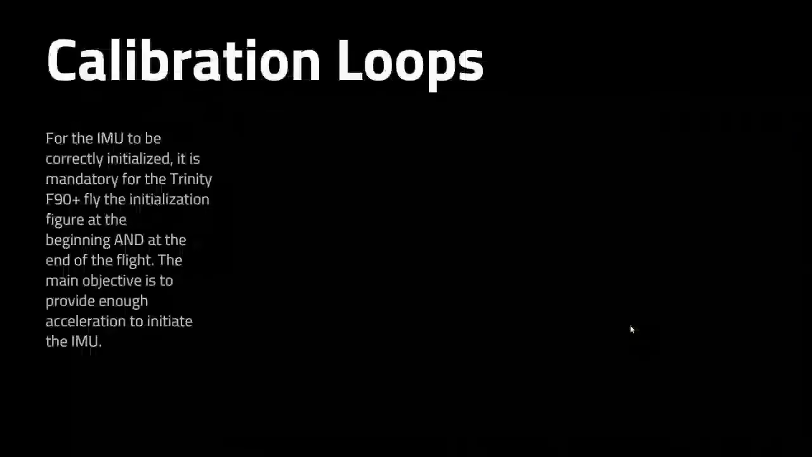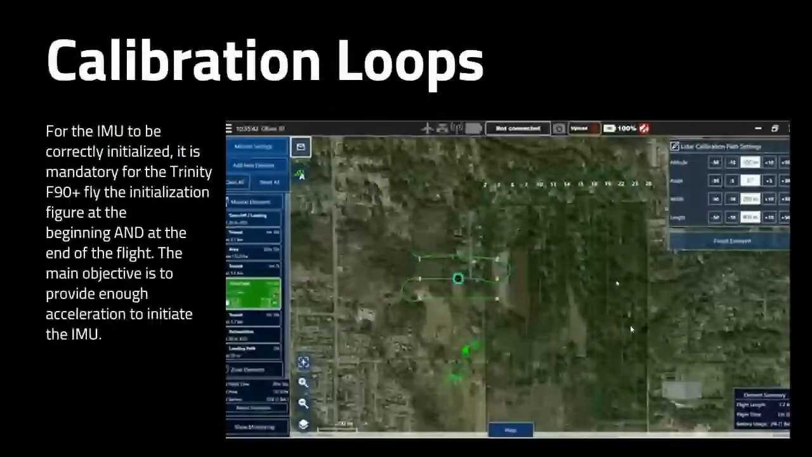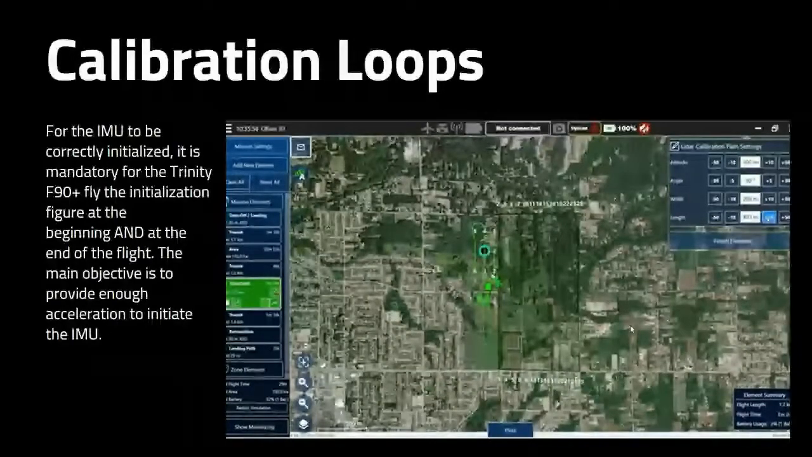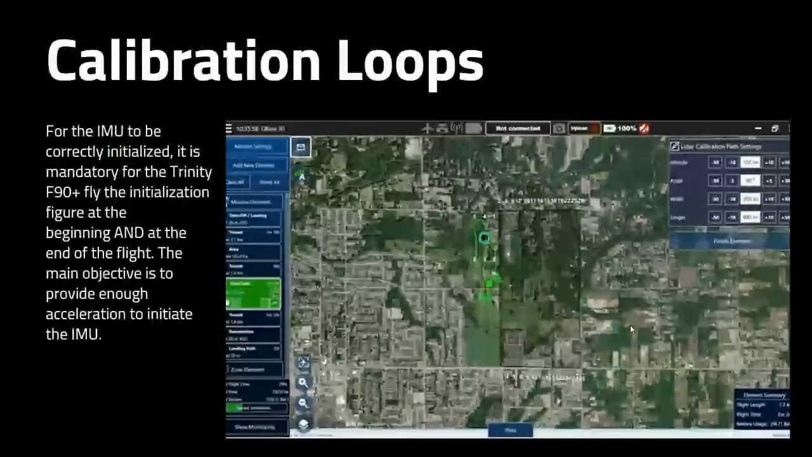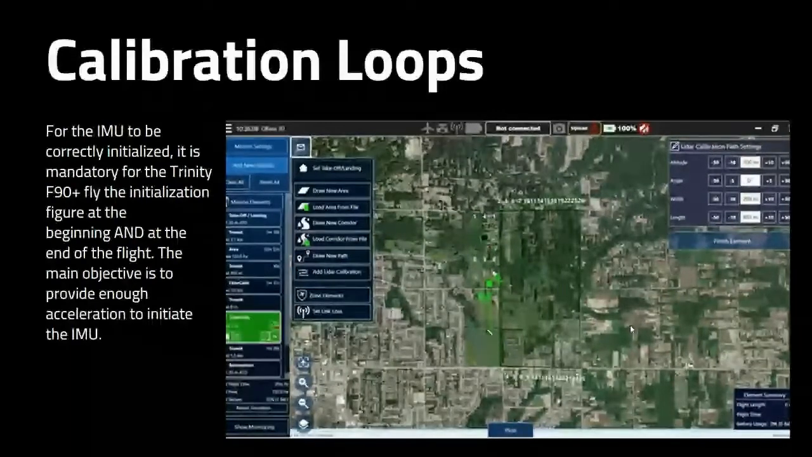So, calibration loop. Quantum Systems built in the calibration loop procedure in the software already, so there's little work that you have to do in the field. All you've got to do is make sure your IMU is correctly initialized. We have to create an initialization figure at the beginning and the end of your flight. And obviously the objective is to have enough acceleration to initiate the IMU, make sure that it's nice between the start and the end, and then we're going to get really, really accurate data.